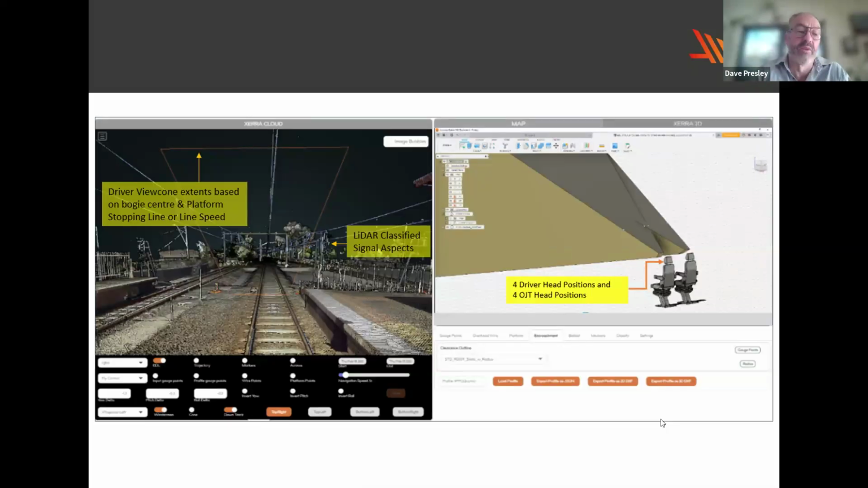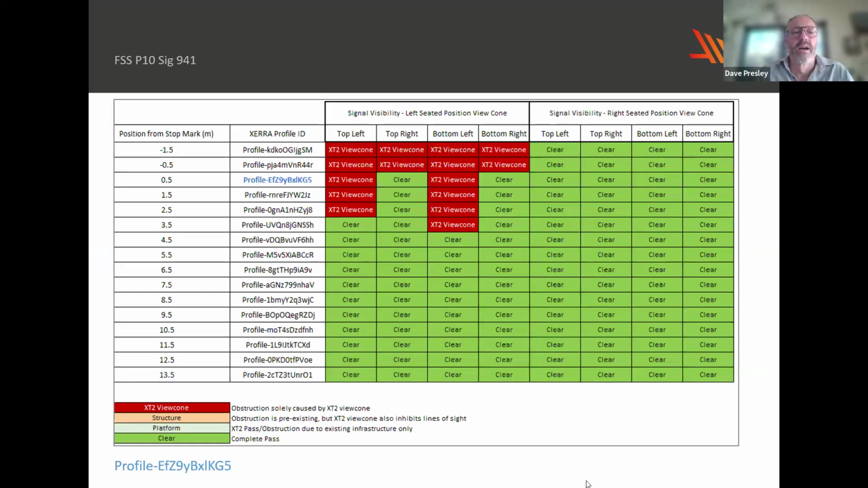So I'll now try and show how we're using an MLS point cloud to do a signal sighting assessment. This slide just illustrates the basic concepts. And once again, a report, and I'll talk about this at the end, that shows which signals are visible at which stopping distances.